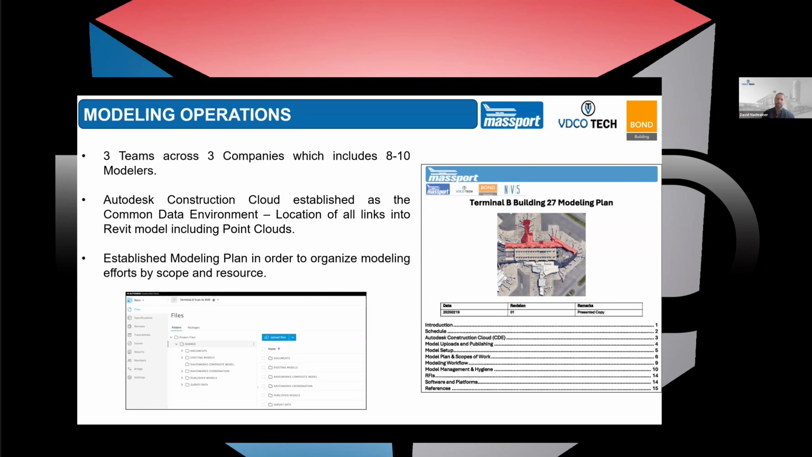Using Massport's Autodesk Construction Cloud as our common data environment, we were able to publish and locate all of our models on ACC. We created 2 separate models, one for Building 27 and one for Building 29, that made up Terminal B. It was important that those models be separated and operated internally in separate fashions. We started with Building 27 and then moved into Building 29, and that modeling effort was staggered alongside the registration of the scan data. Scan data would be available for 27 and we would start modeling 27, then move into 29 as that data became available.